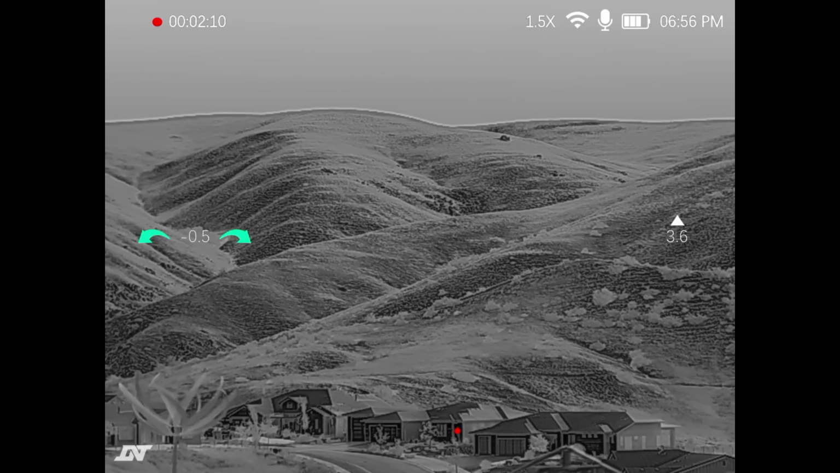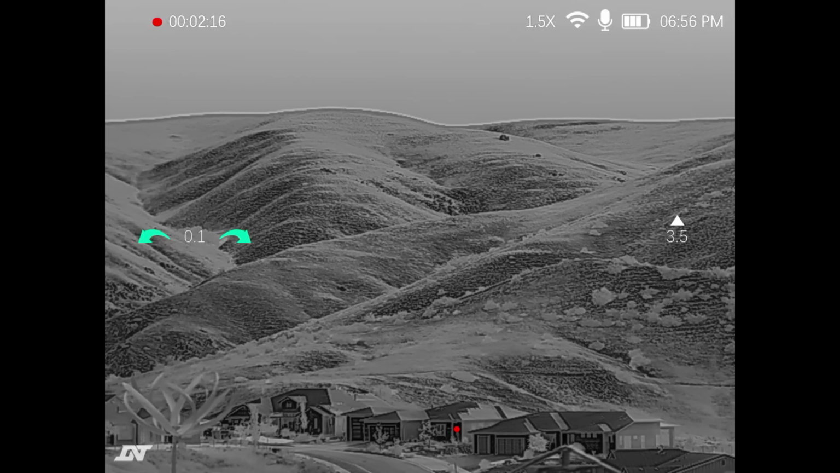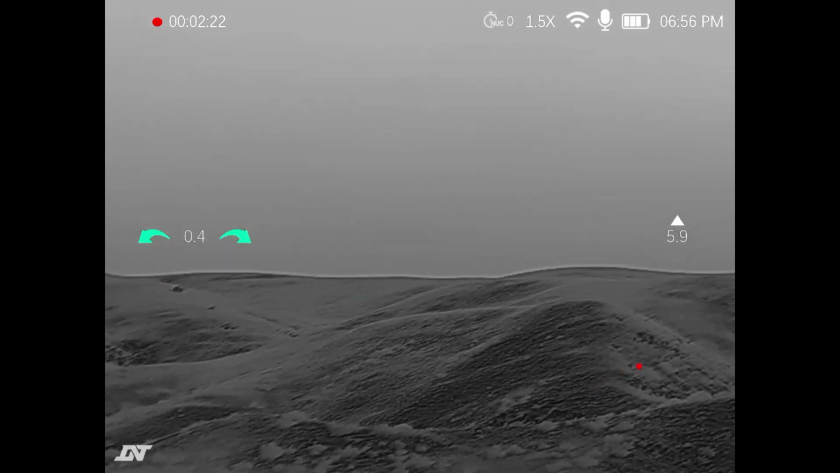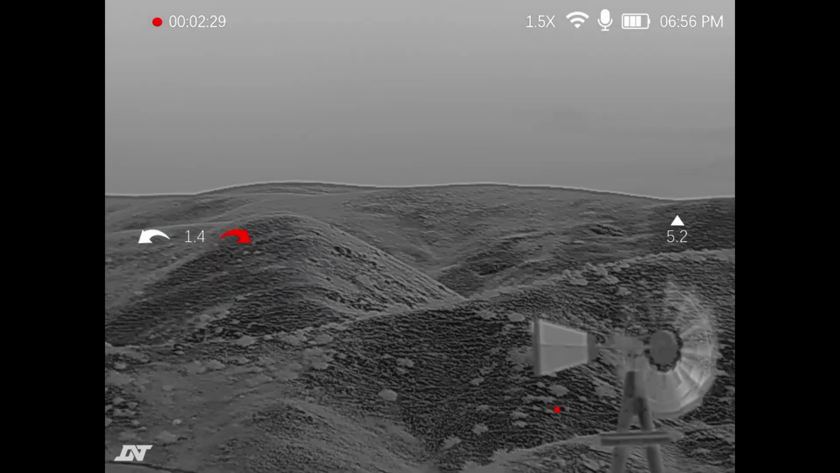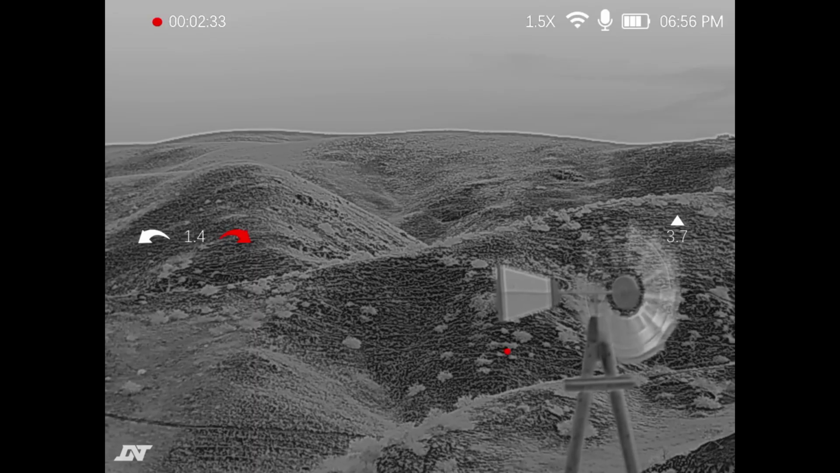Ability to record, obviously, because we're recording video on this now. And that's about it on this one. I'm going to go ahead and move it around a little bit so we can see that hotspot tracking move around. So if I get away from the elements down below, you can see it's finding some hotspots over there. As you move towards it, though, potentially it finds other hotspots and then goes to them.